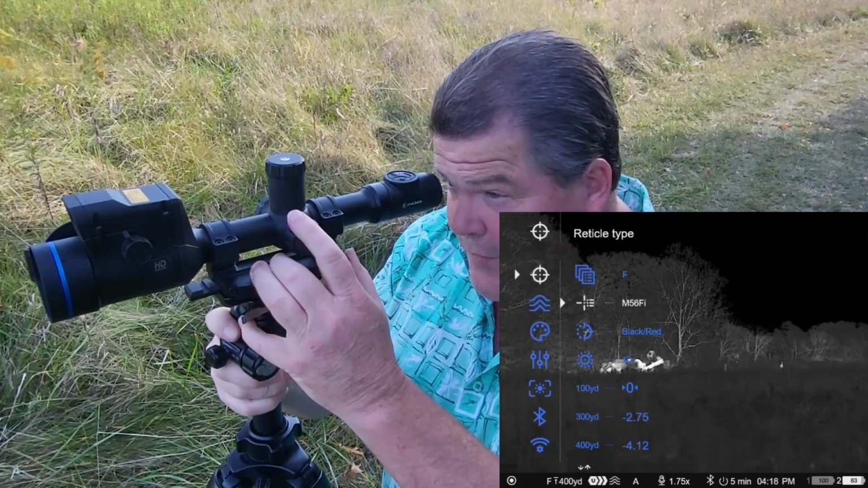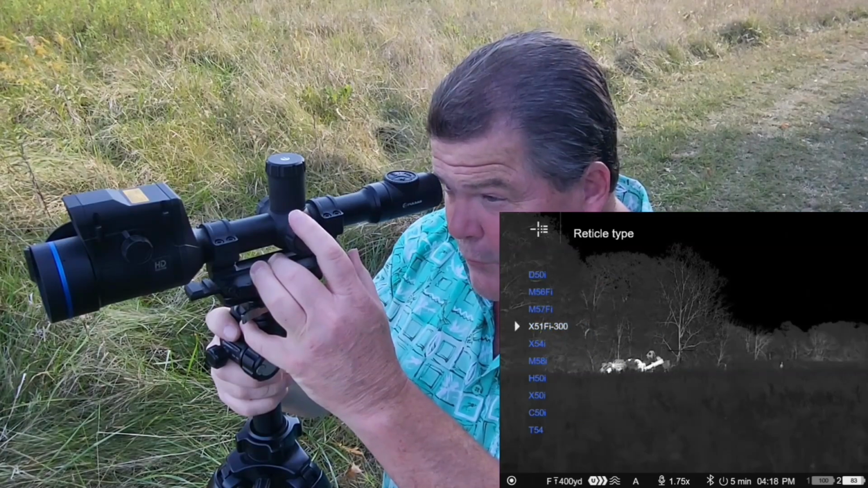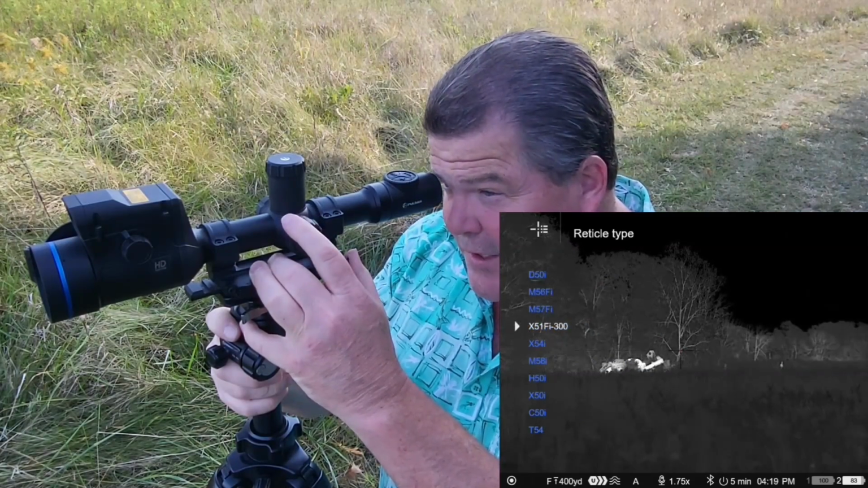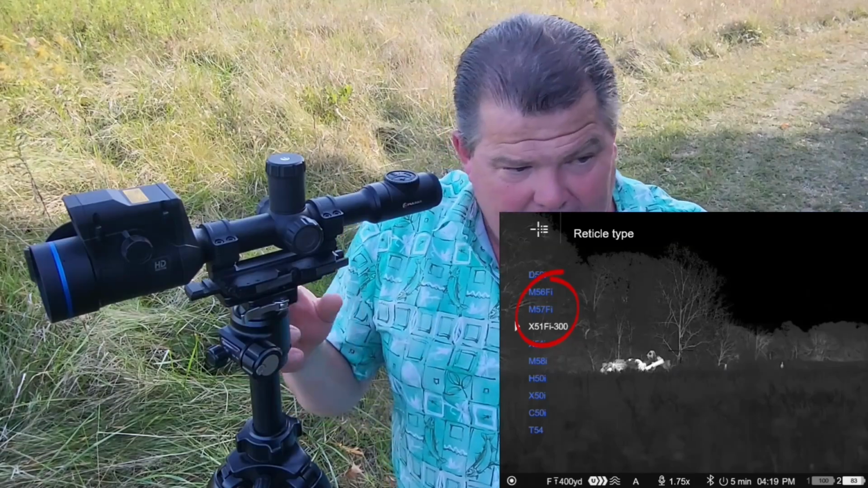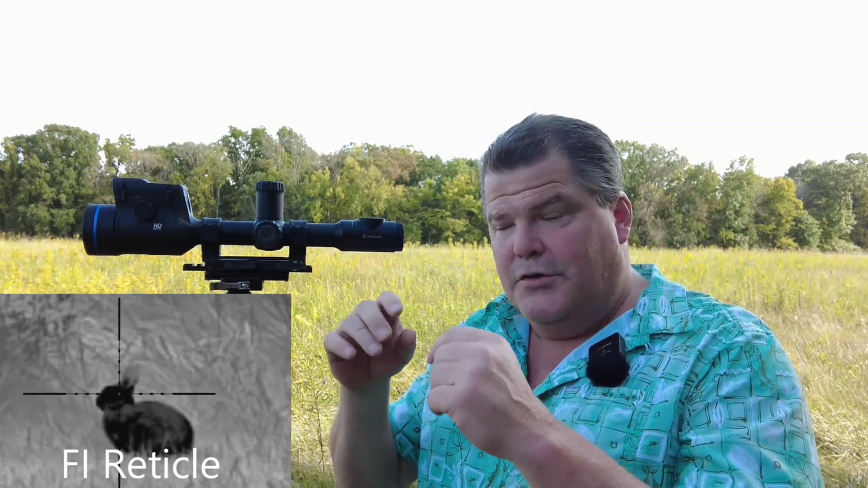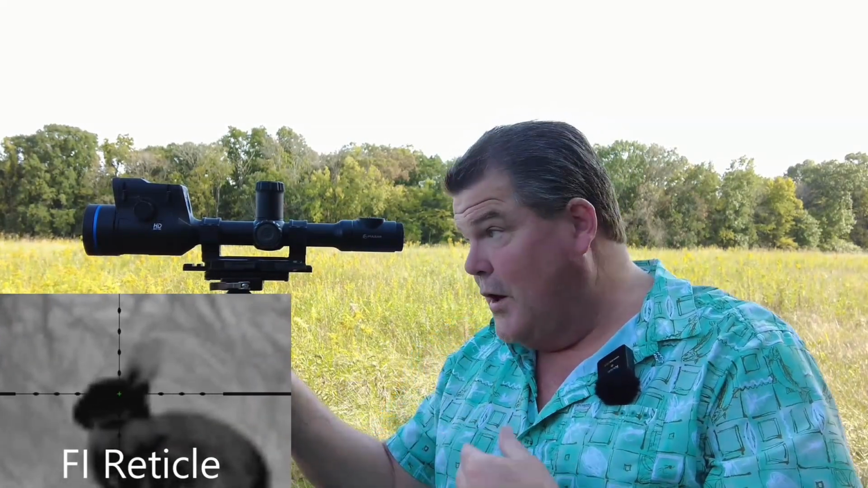So now below the profiles, we have reticle type, and that's pretty self-explanatory. There's multiple reticles that you can select in here. Any of these reticles that have an FI designation are going to be expandable, or a first focal plane style expanding and contracting reticle. As background magnification increases, they'll get bigger so that the stadia separations stay constant throughout the power range, whereas the second focal plane reticles are going to be one size at all magnification levels.